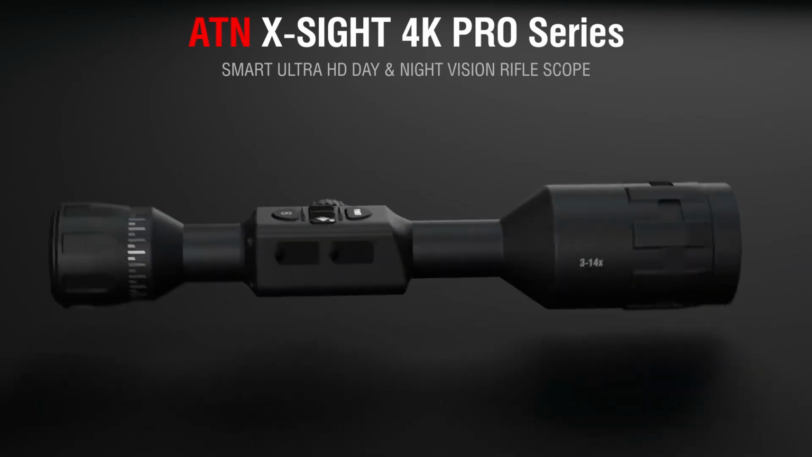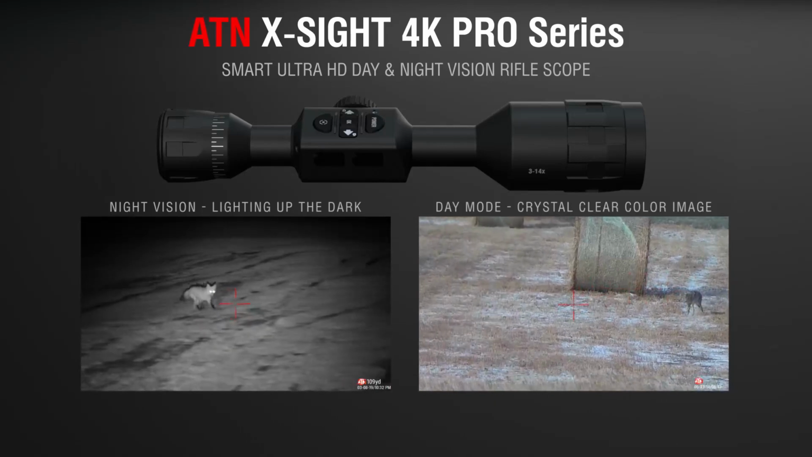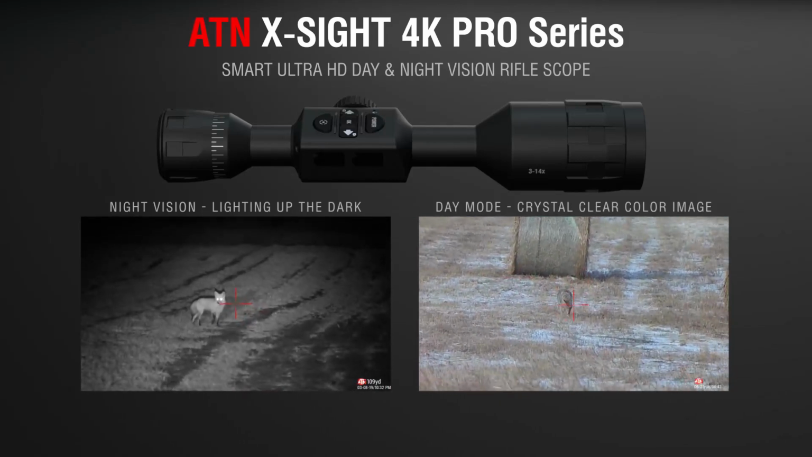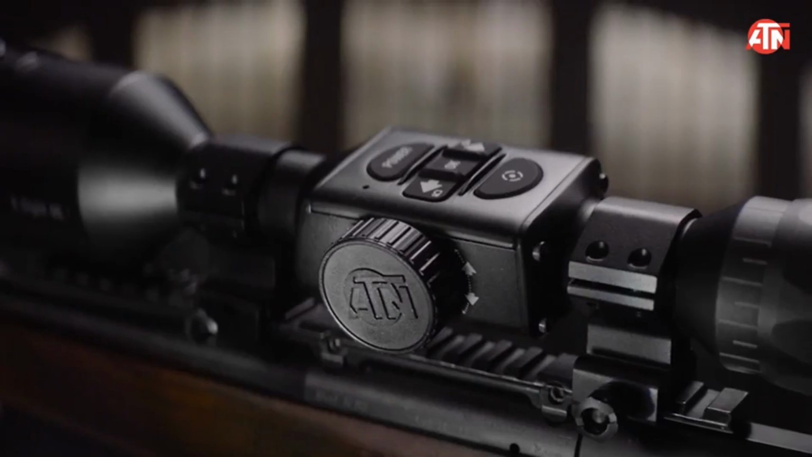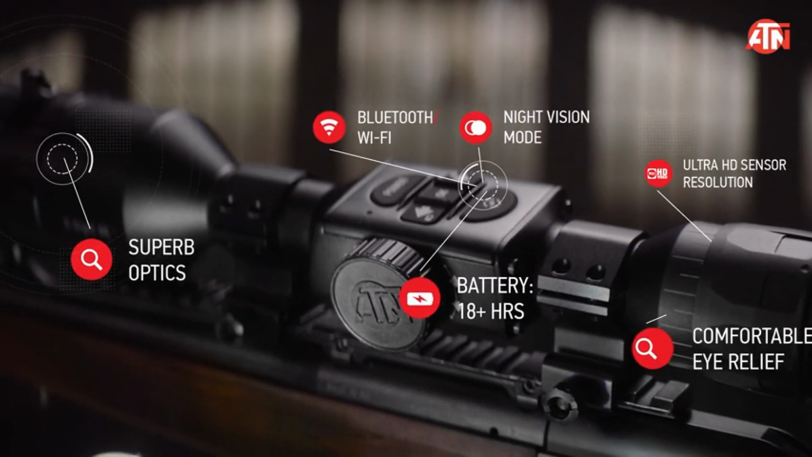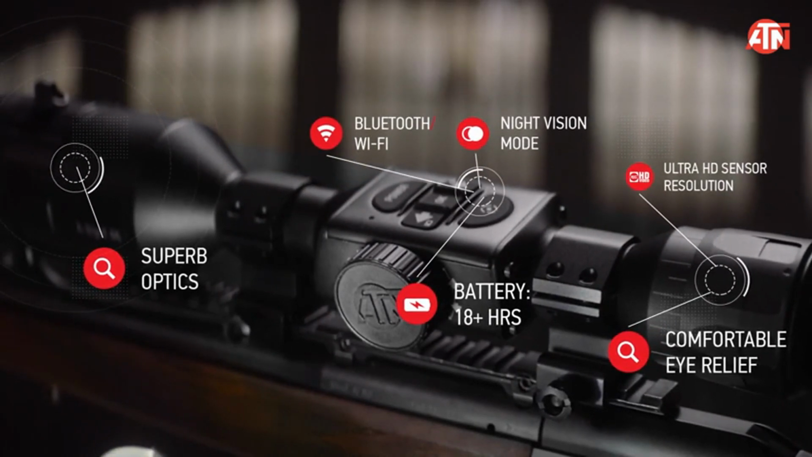Lower detail and resolution. Thermal scopes don't give you the same level of detail as night vision. While you can easily spot heat signatures, you won't be able to see the fine details, like the color of an animal or its specific features. It's more like a silhouette.